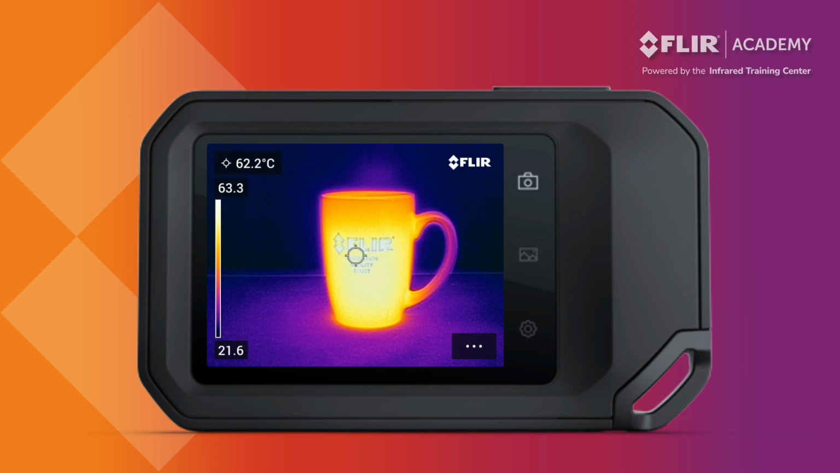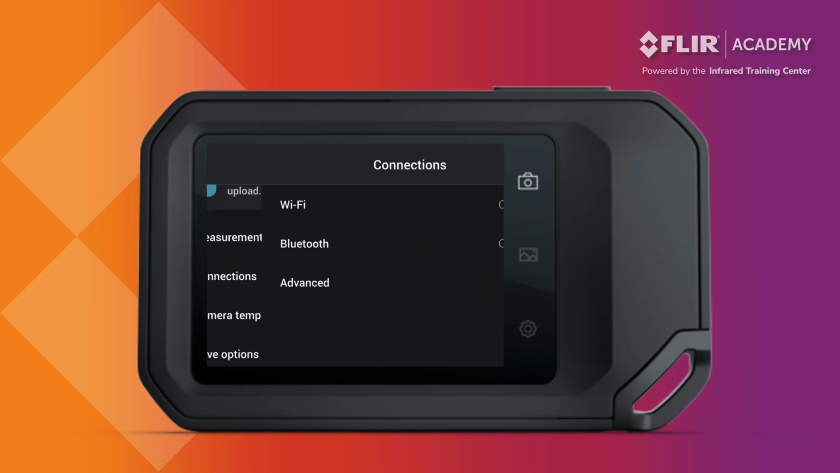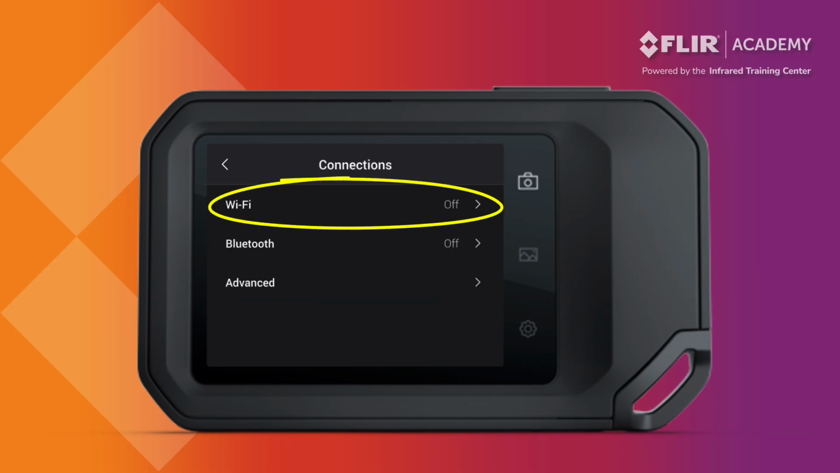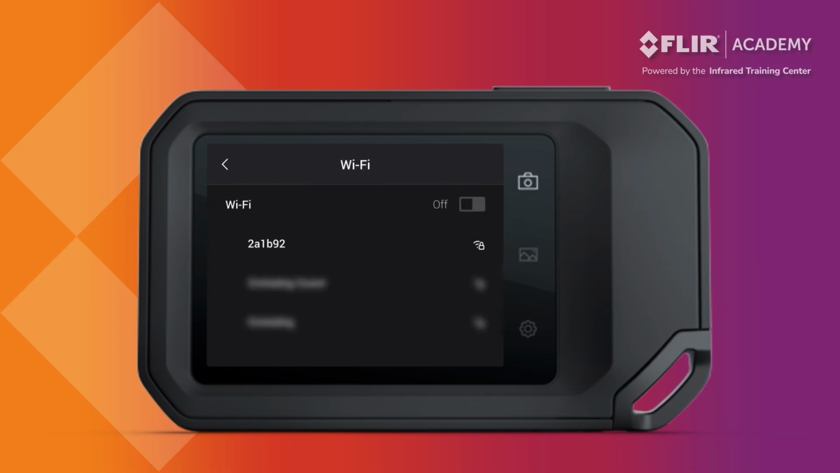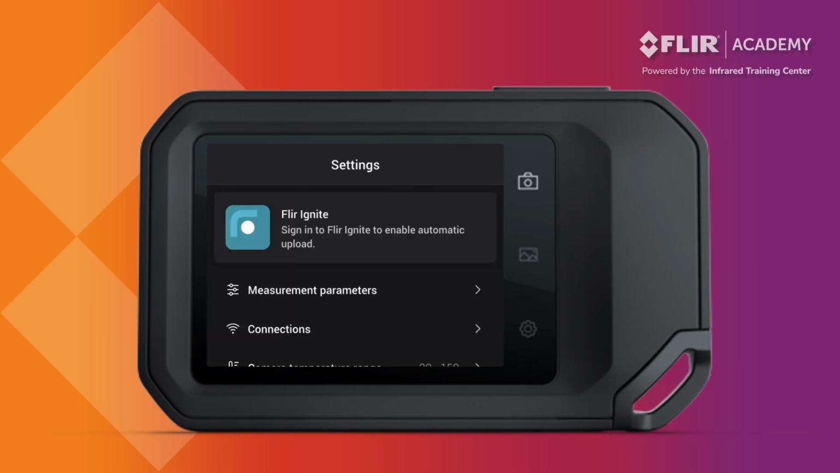Now that we have an Ignite account set up, the next step is to connect your thermal imager to a Wi-Fi network. This will allow us to sign in to Ignite and start syncing our images. To connect your thermal imager to Wi-Fi, go to Settings and select Connections. Turn on Wi-Fi, select an appropriate network, and enter your password to connect. Once connected, navigate back to the main settings menu where you can sign in to Ignite and pair the thermal imager to your account.